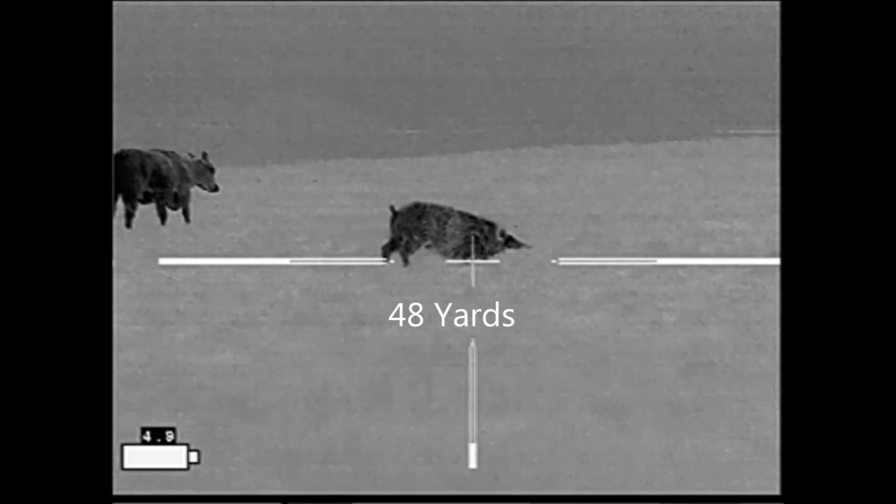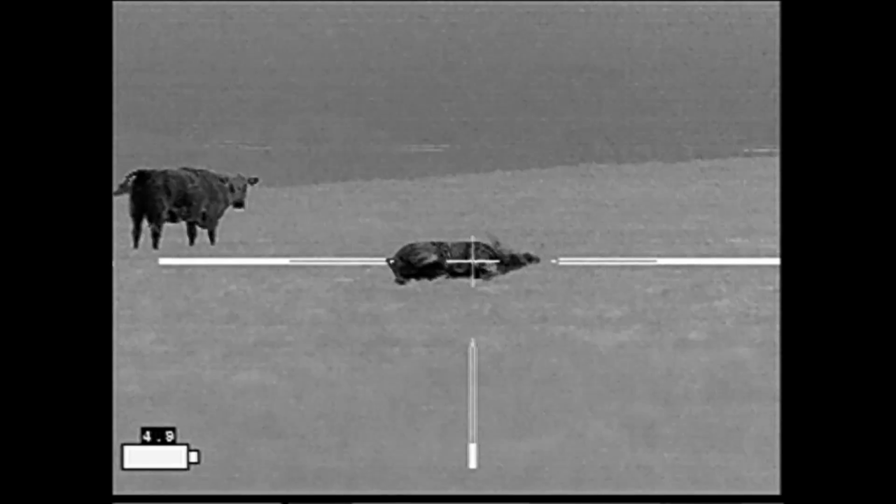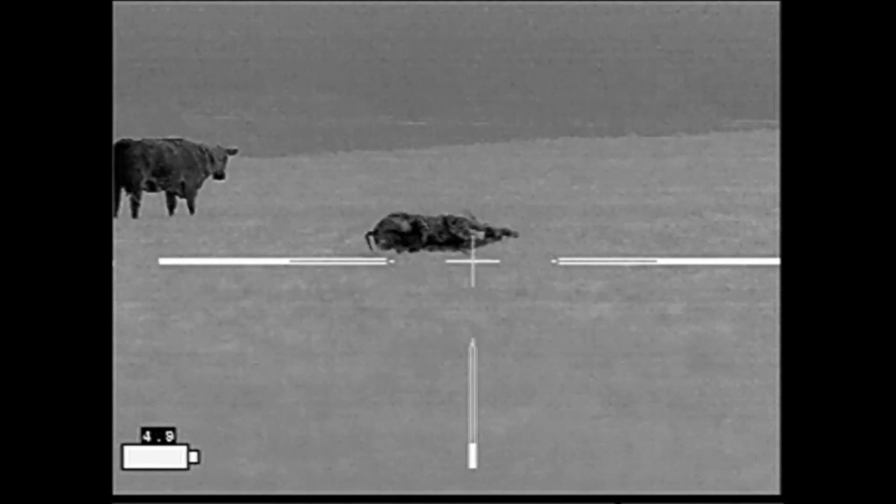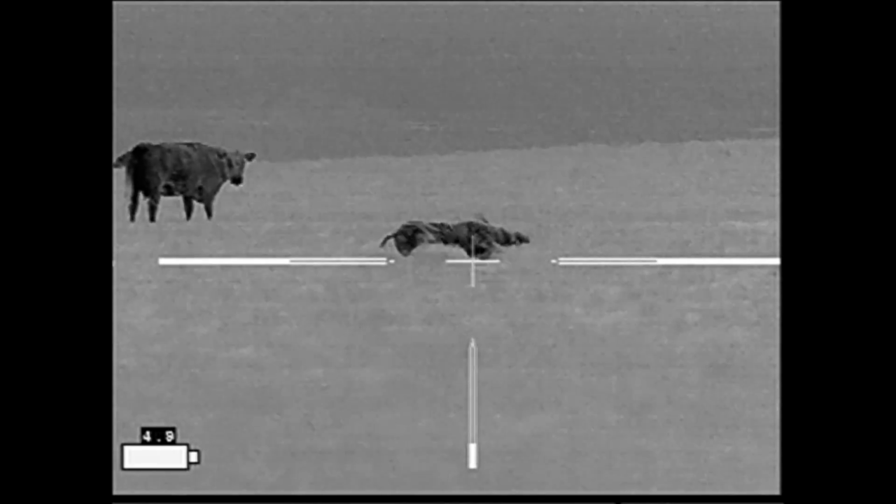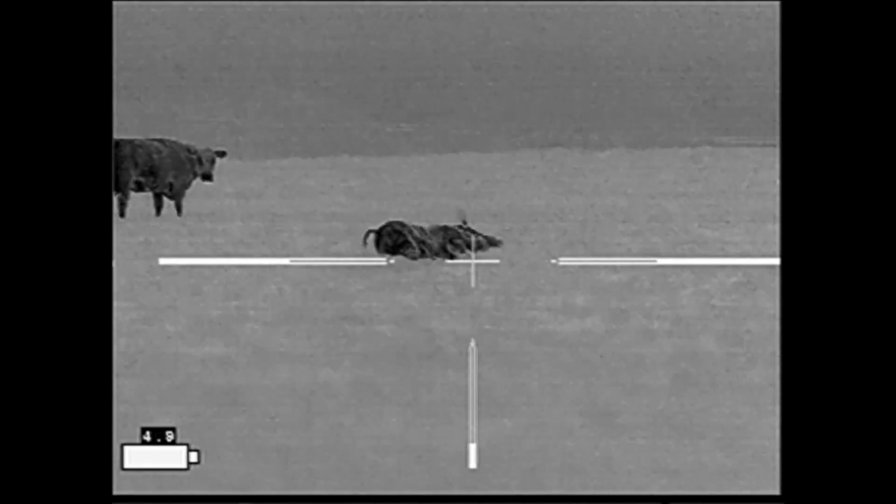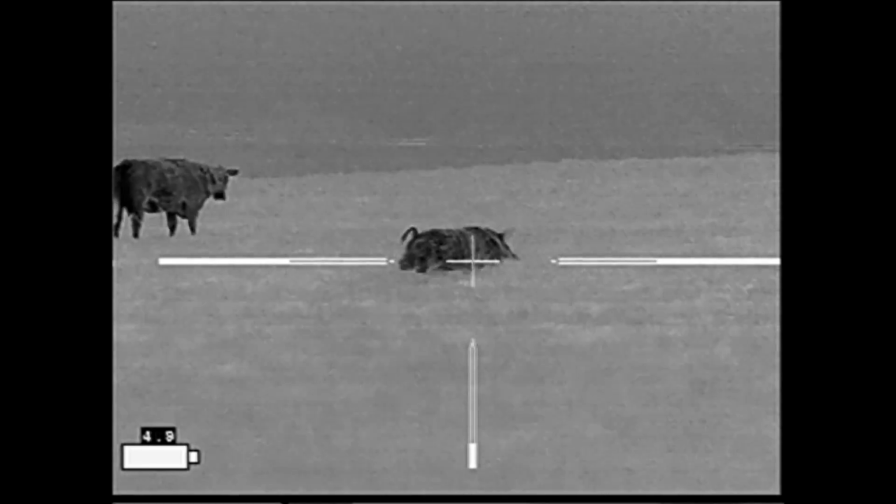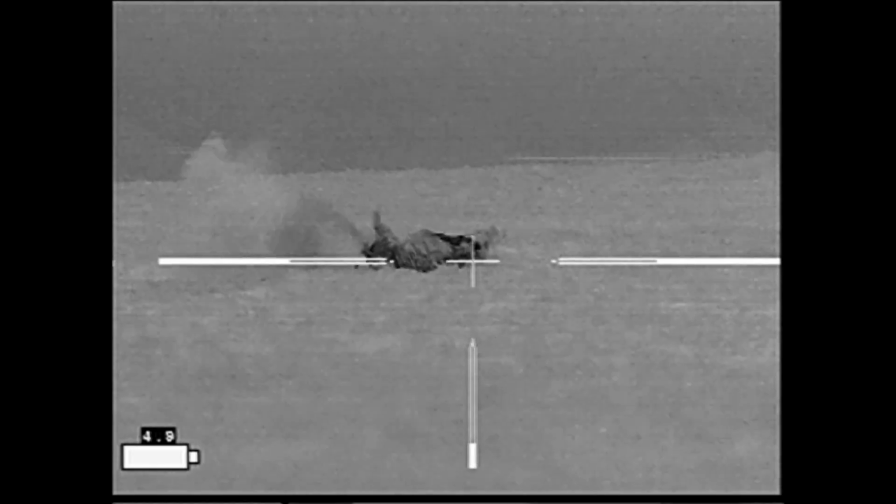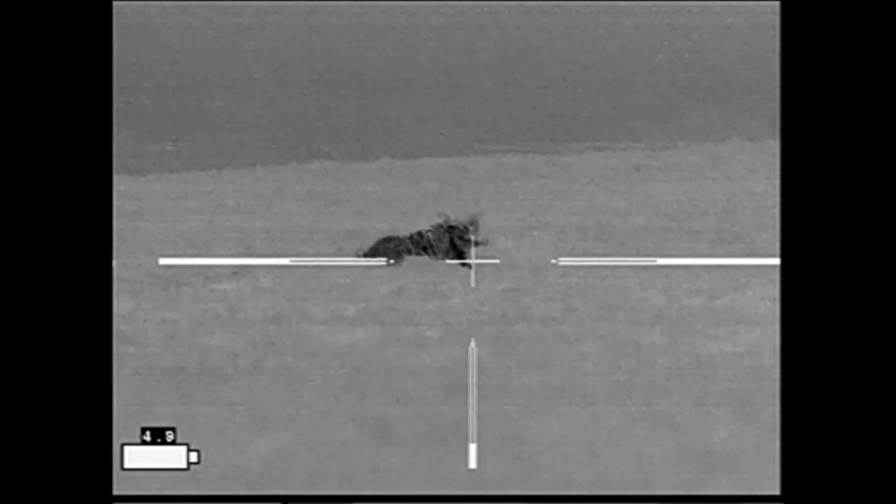At this point the hog locks up, and I assume he is done. He falls over and starts to do the curly shuffle. However, this hog is far from done, and he gets more and more animated. Several times here, I'm going to think that he's finished, and the process is going to start anew.